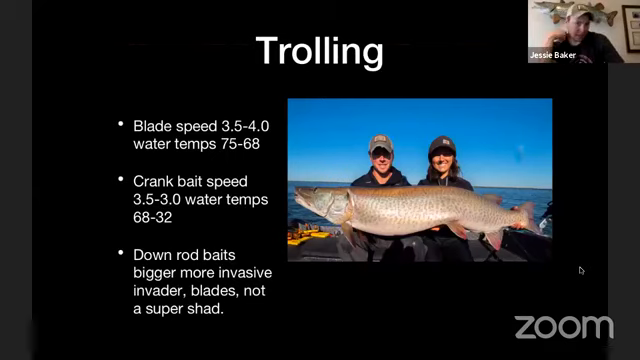Trolling, like I say, blades, if you control blades, 3.5 to 4 miles an hour generally when your water temps are 75 to 68 degrees. Crankbait speed is 3.5 to, I've got 3.0 here. The colder the water, the slower you want to troll. So 3.5 all the way down to maybe 2.2, like salmon trolling speed. But that's kind of where I like to run my speeds.